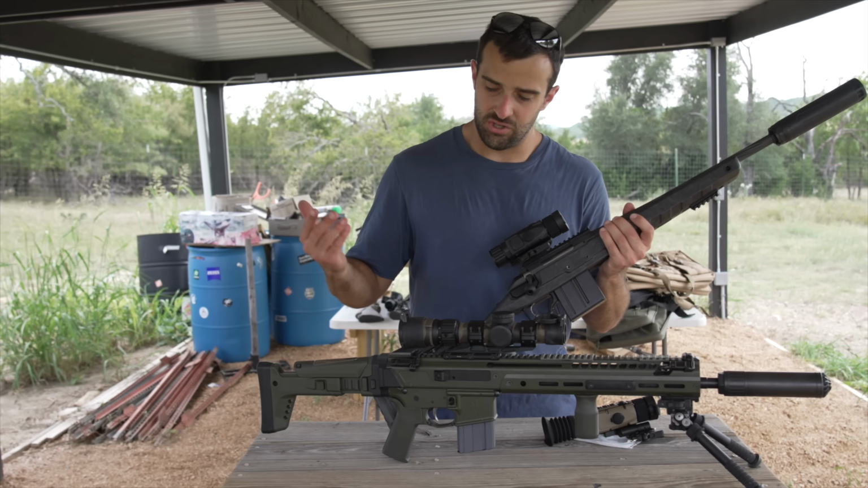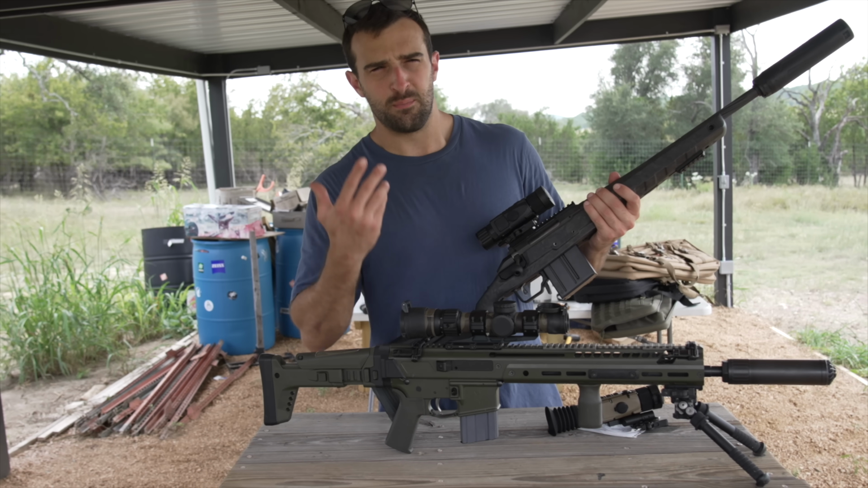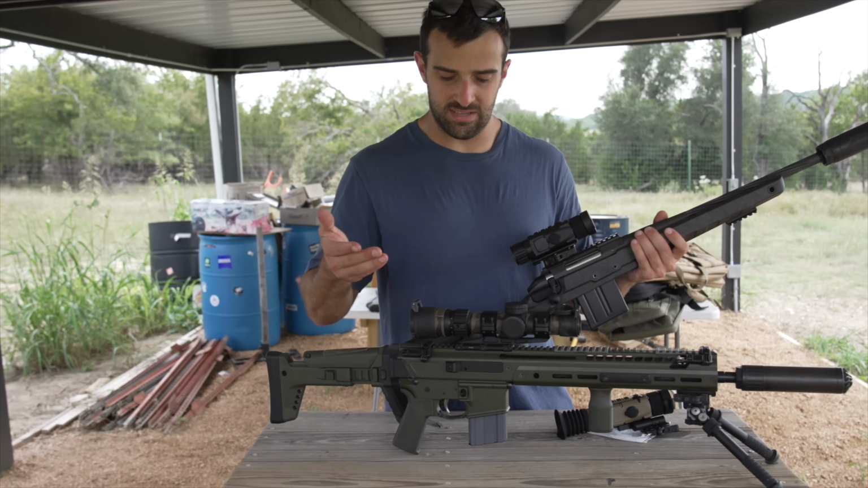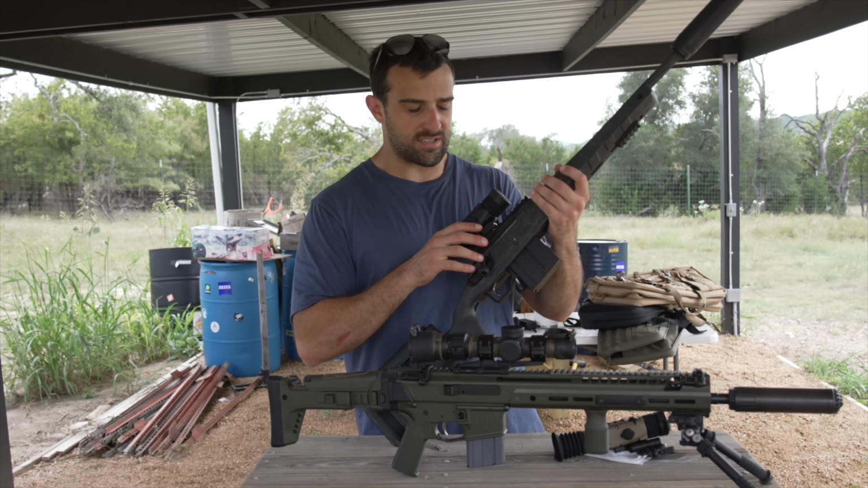I don't necessarily need to shoot it in clip-on mode because I've already made so many videos with the Hydra and it looks the exact same. Plus, I could screen record with it, but you guys won't necessarily see what I see. So what I'll do is put it in front of this LPVO 1-8 and record it with my phone real quickly, but I don't necessarily need to shoot it.